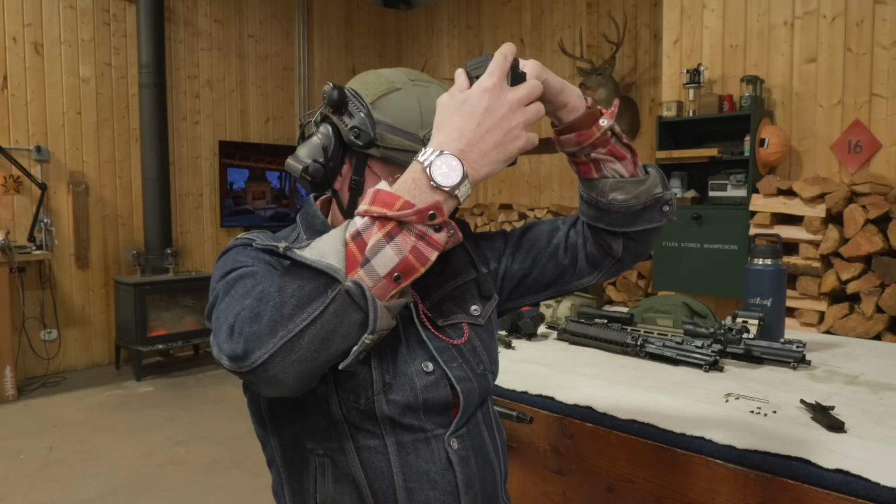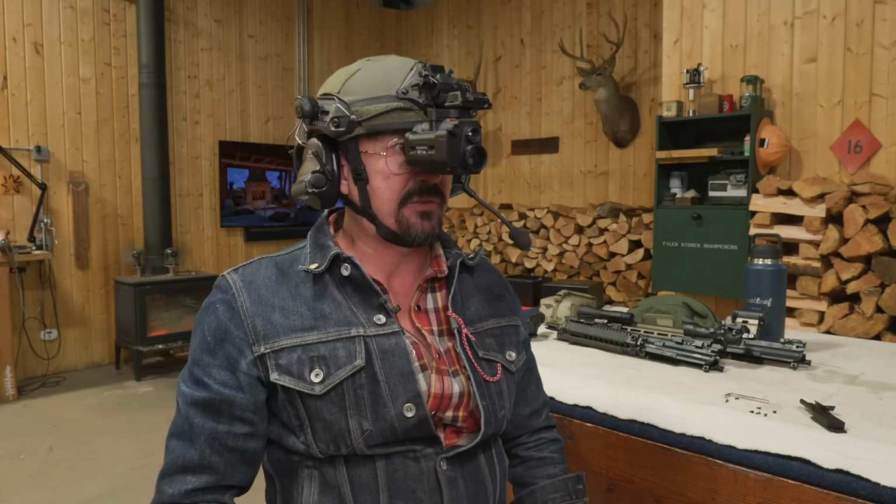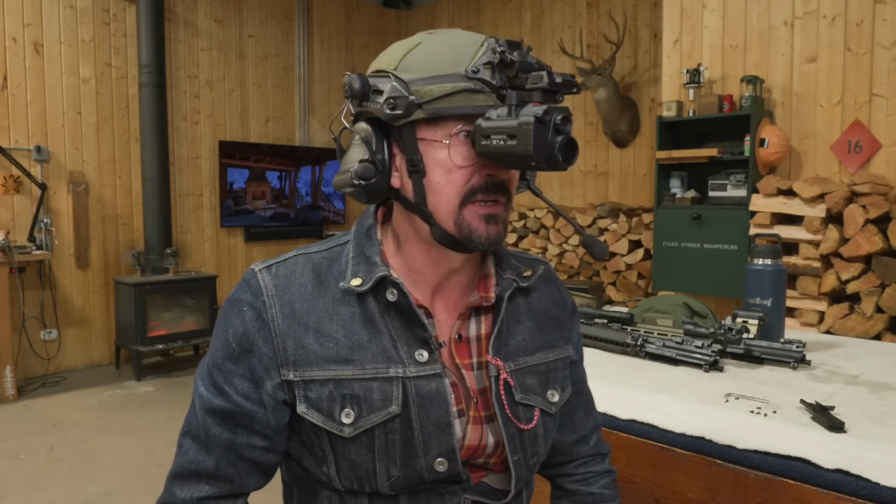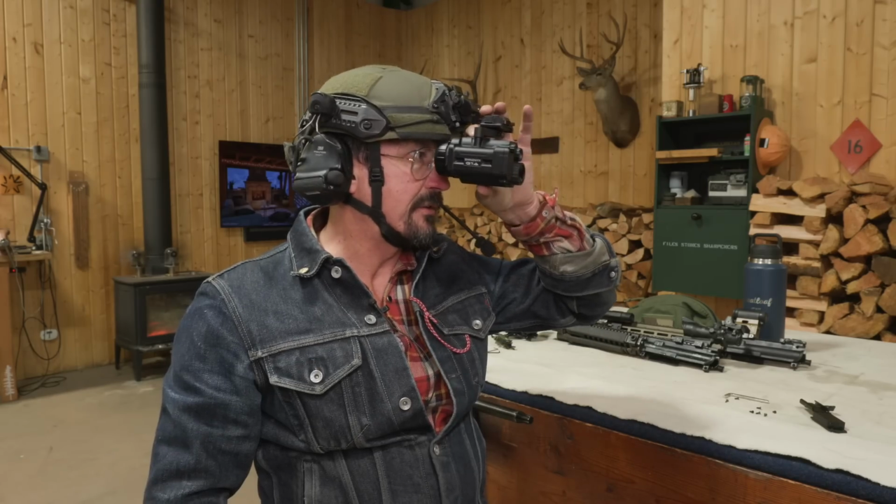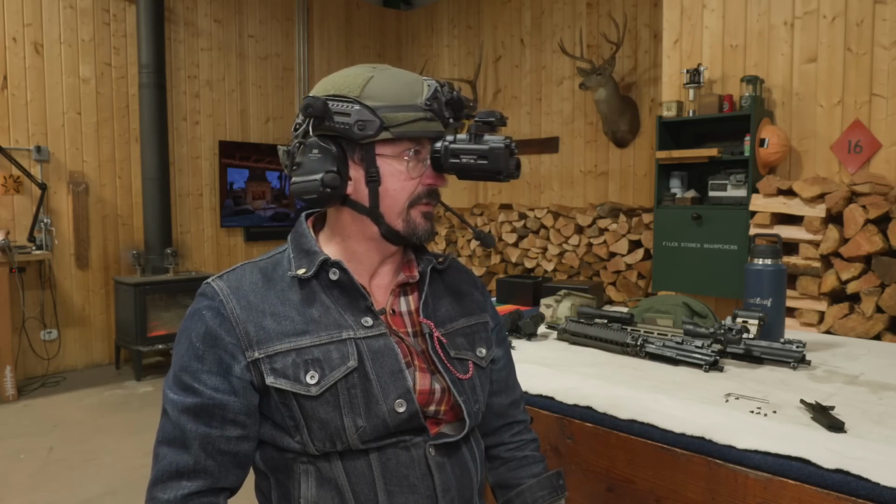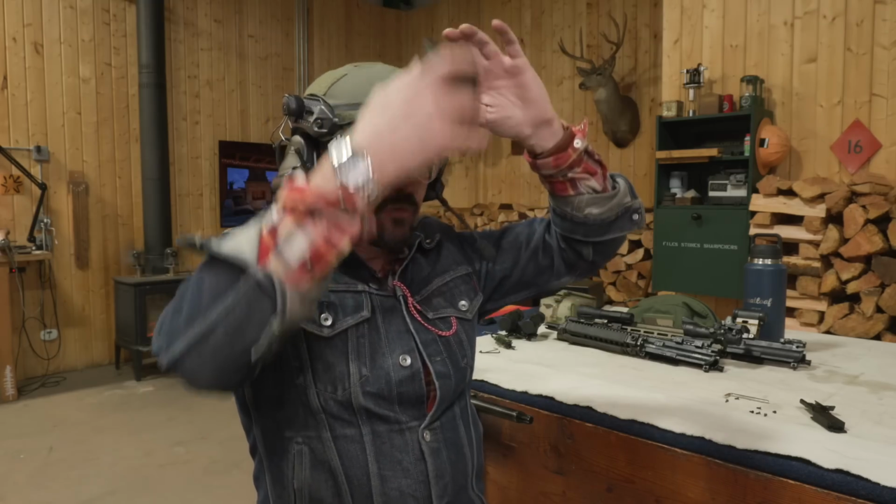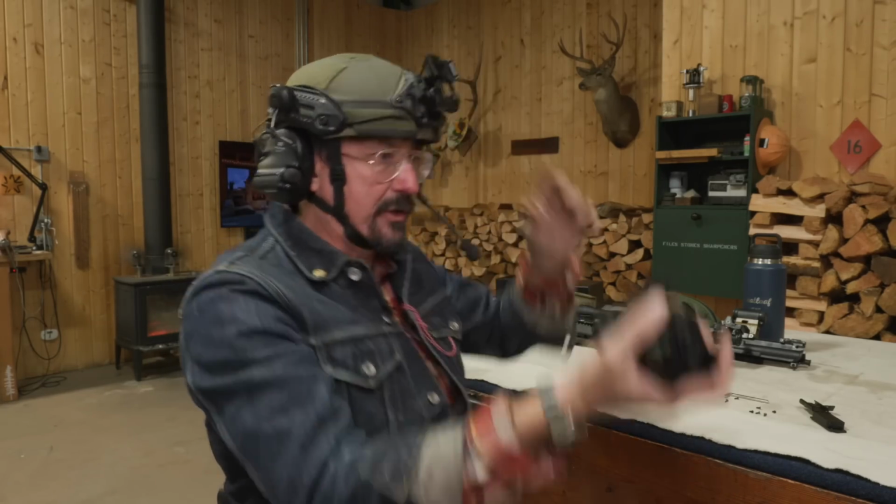We'll have to take this out at nighttime and look around a little bit more. But I would have to take a hard look at this before I would buy a PVS 14 if I didn't already have night vision. Because you get the thermal overlay. Yeah, you can totally access the buttons. It's not a problem. Turn it off and on. And that big field of view just feels big. Wow, it's really, really good. This is totally usable. As usable as any analog night vision monocular I've ever used. Wow, that is quite good, just in comparison.